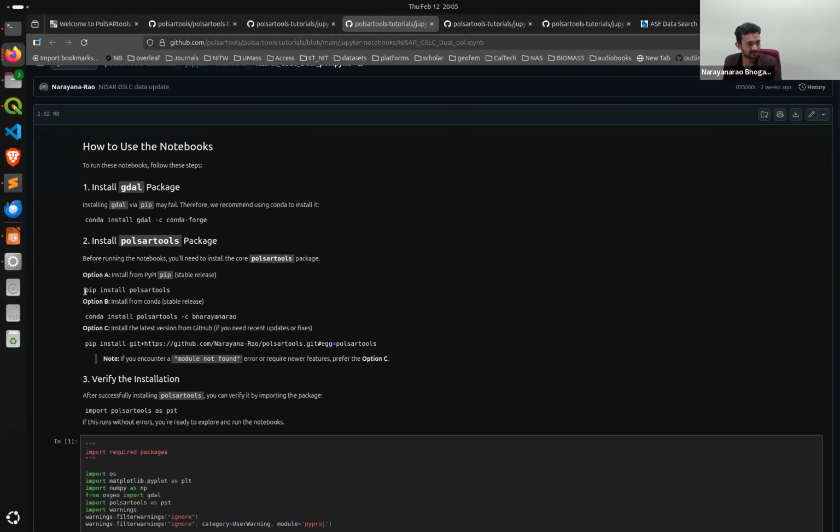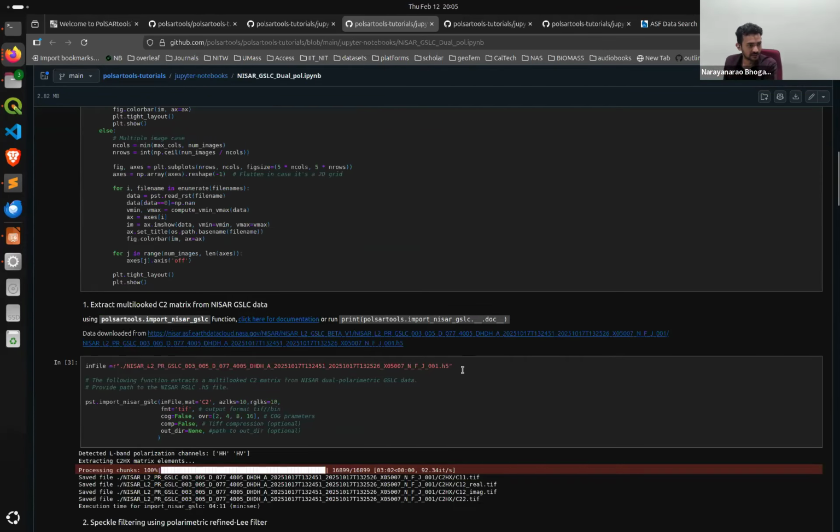If you are familiar with the Python Package Index, it's just pip install PolSARtools. But if you are doing automated pipelines in a Conda environment, you can also do conda install PolSARtools with a channel name. Once you have downloaded the NISAR data, which is in HDF5 format, .h5.